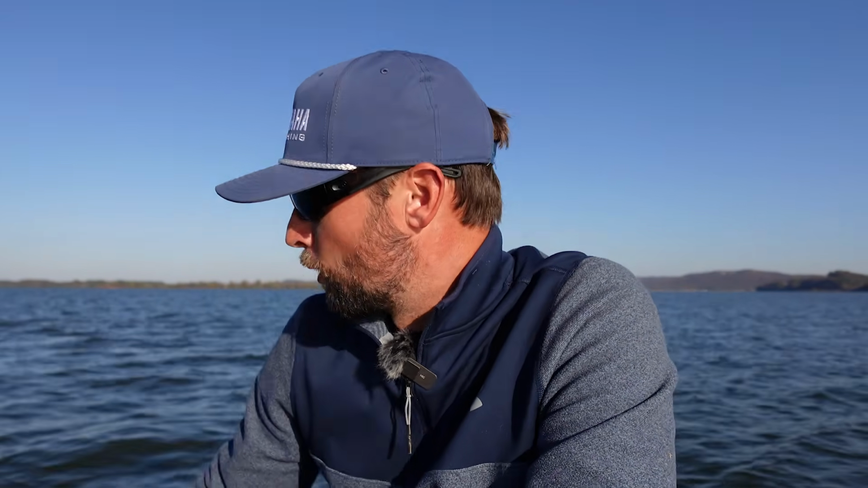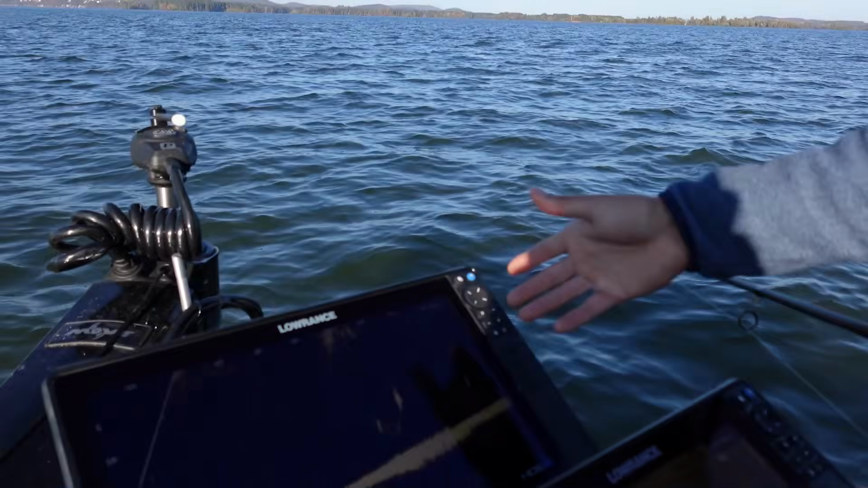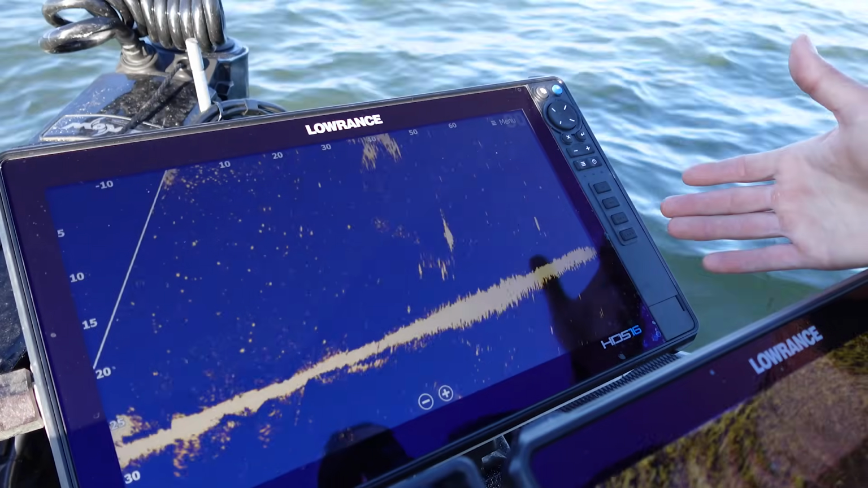And I don't really like having my distance too far when I'm doing that. The main reason is, well, number one, water clarity. I can only see maybe 2.5, 3 feet at the most right now. So I really don't want to be targeting fish that are 100 feet away. I've got it set on 80 feet, so I can basically be more accurate.